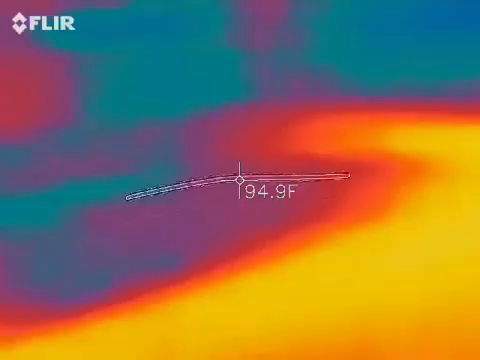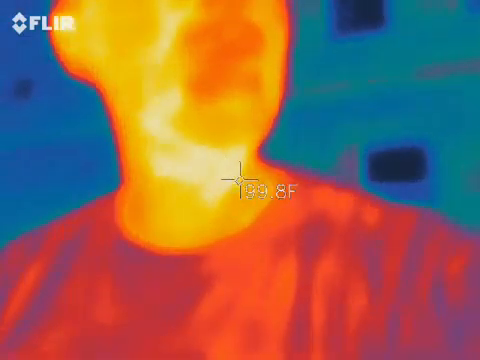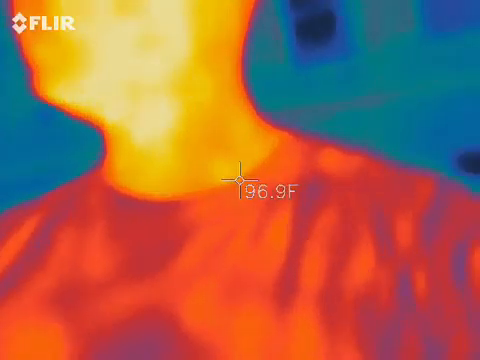All right. You guys can see me in there. Orange, red, and yellow guy. Yep. So everything around me should be blue or black. So with that said, blue and black are our coldest areas in the camera, which makes me the hottest thing in the camera. Sorry, that's a bad joke.